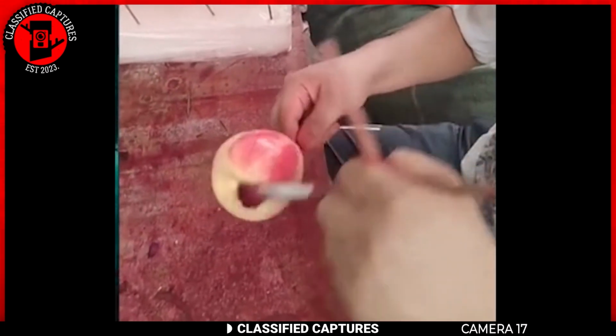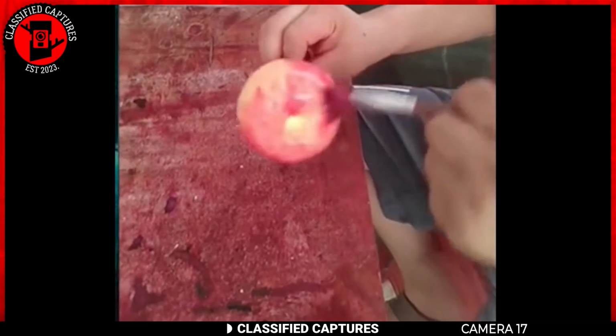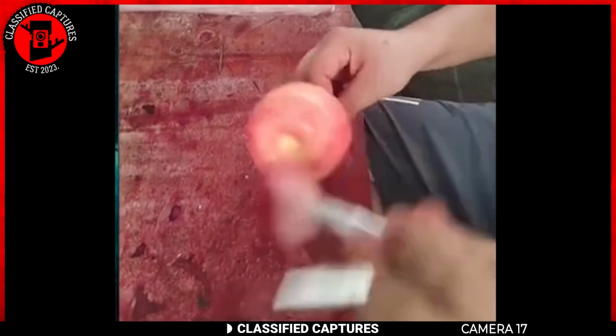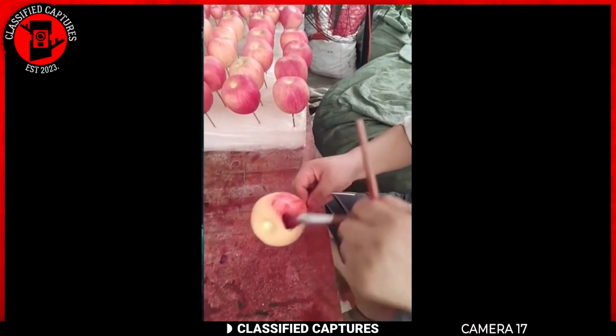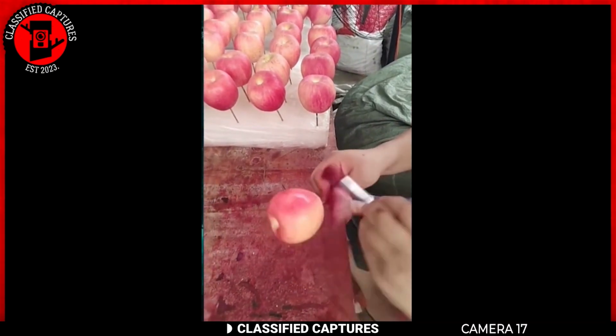I cannot stress enough just how unreliable and concerning our food supplies have become. This footage is a perfect example of why we should all be paying attention. Just take a look. Someone is literally painting apples red. Yes, painting them. How is this even remotely healthy?